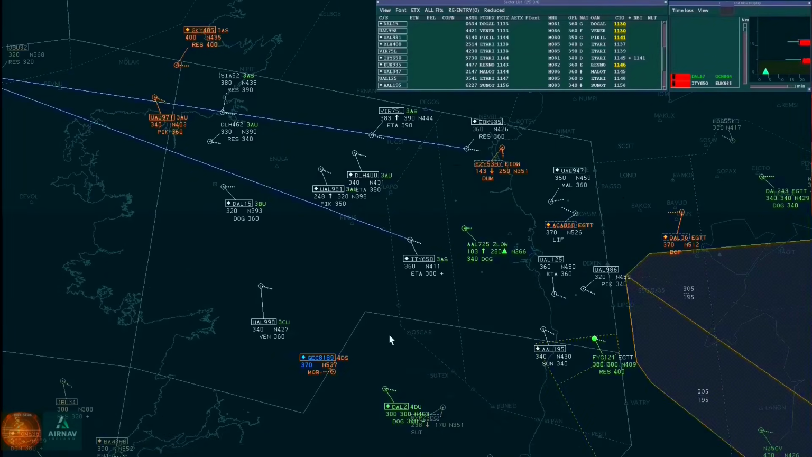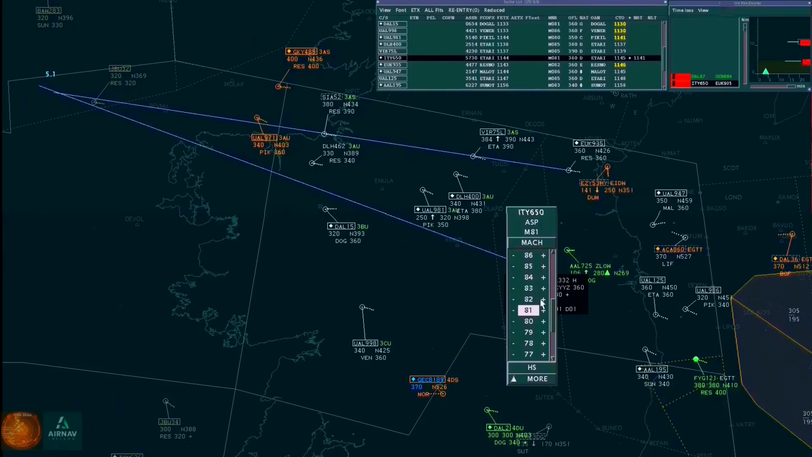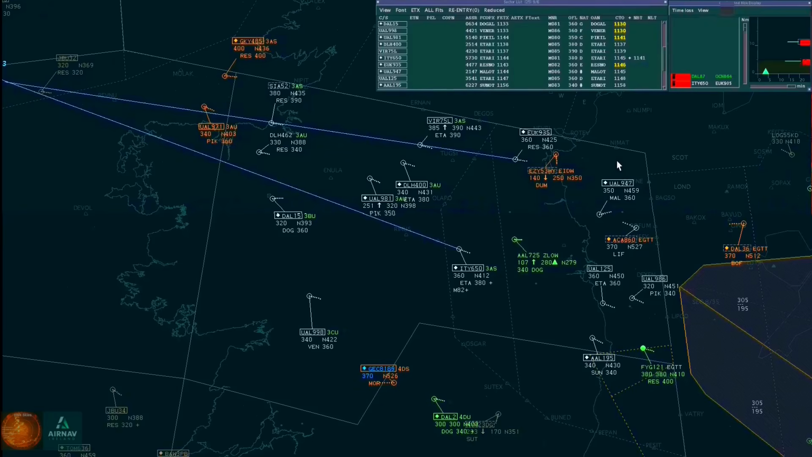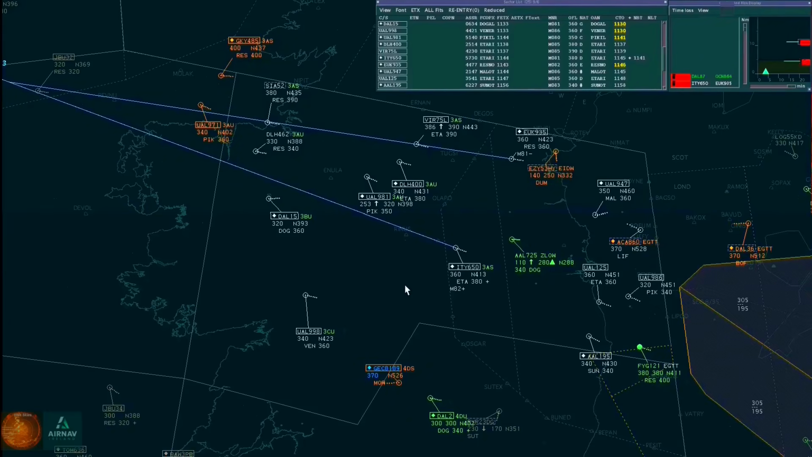Itaro 650, Shannon, report your Mach number. 581, Itaro 650. Itaro 650, for spacing, speed Mach decimal 82 or greater until the 5. Maintain 82 minimum, Itaro 650. Green flight 935, Shannon, speed Mach decimal 81 or less until the 5. Speed 81 or less, green flight 935.